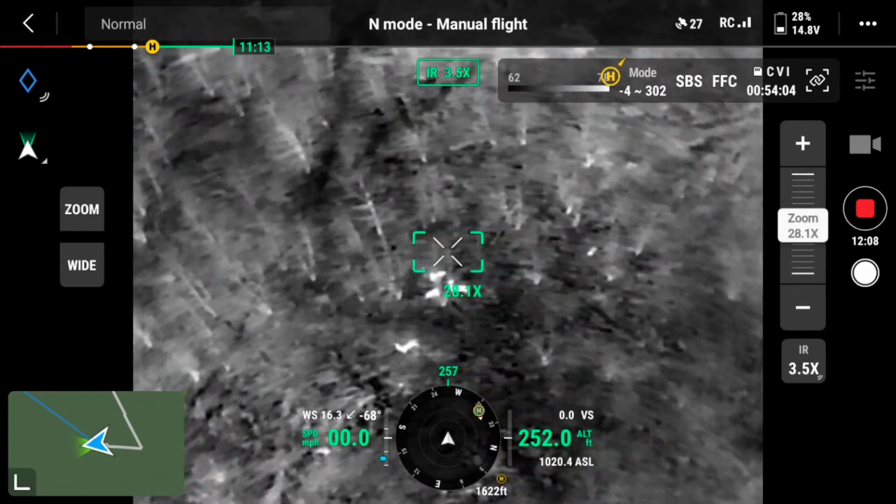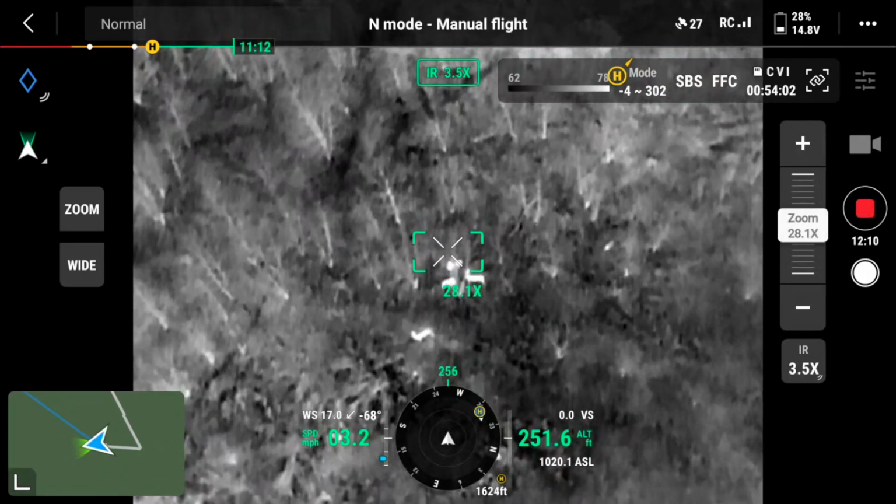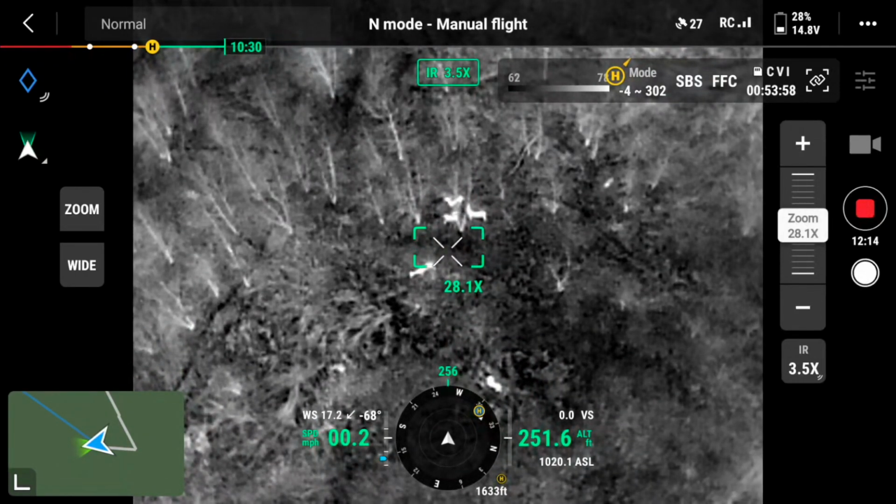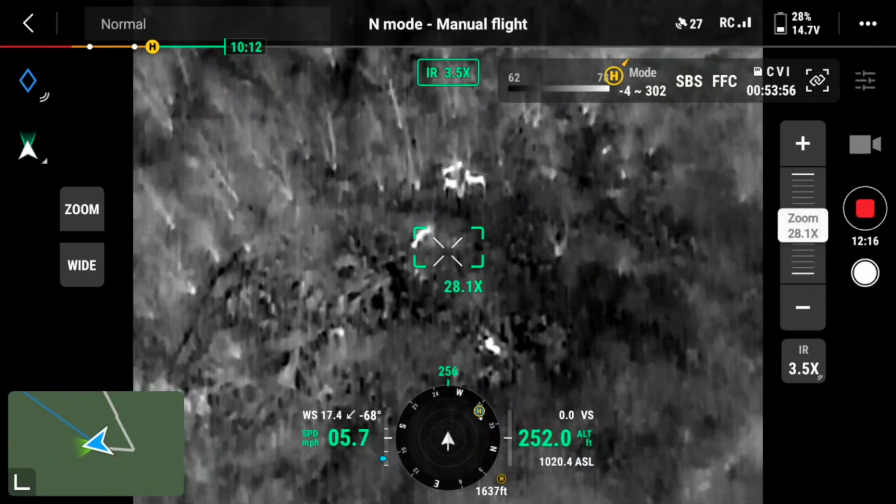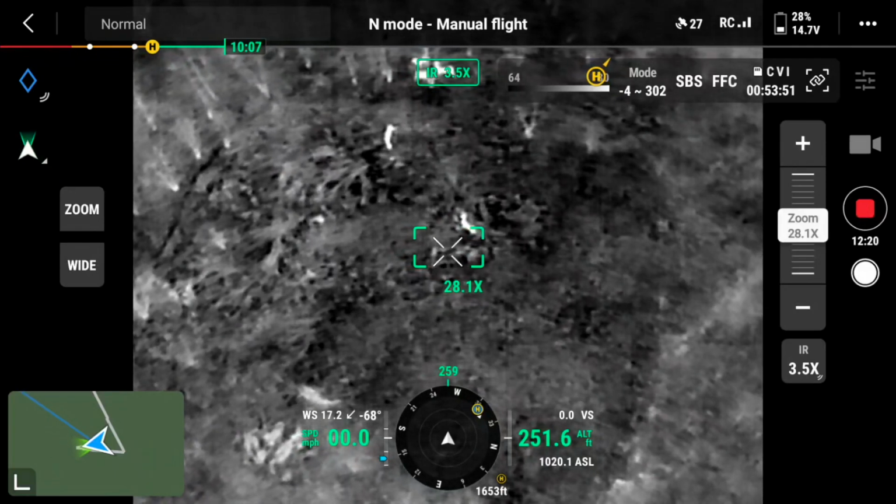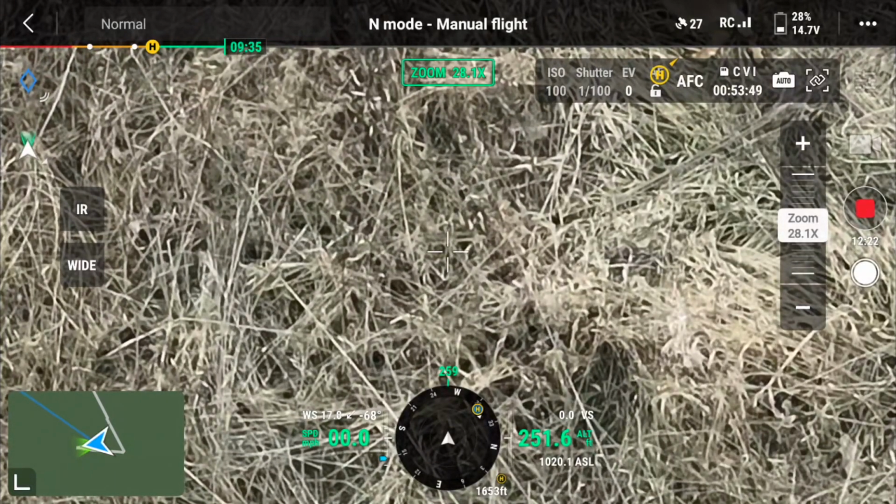But what happens here is, as we're 251 feet in the air, we just look for things that have some type of thermal signature.